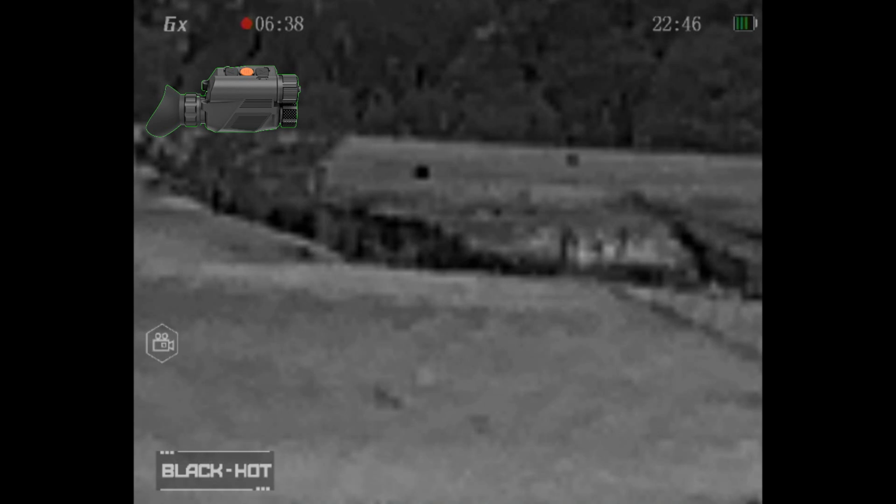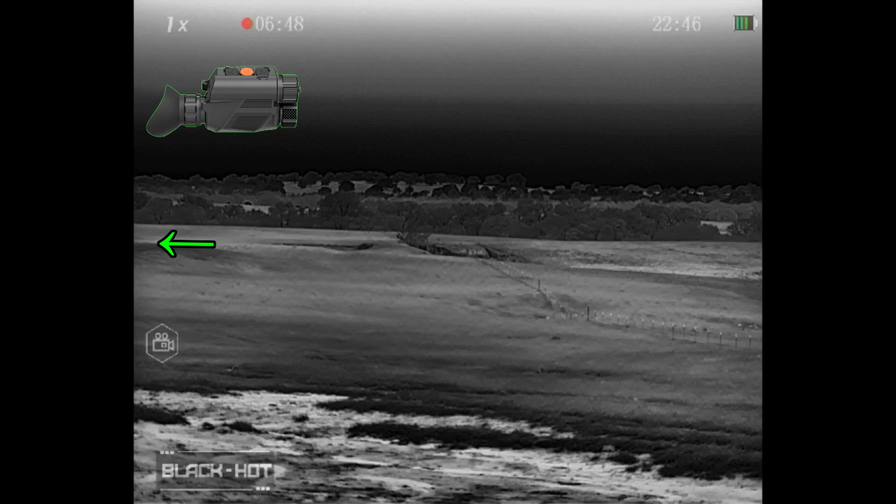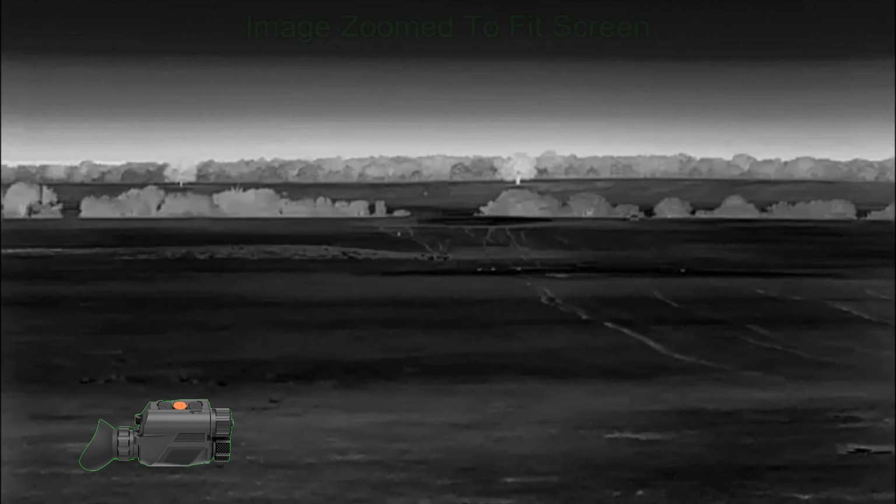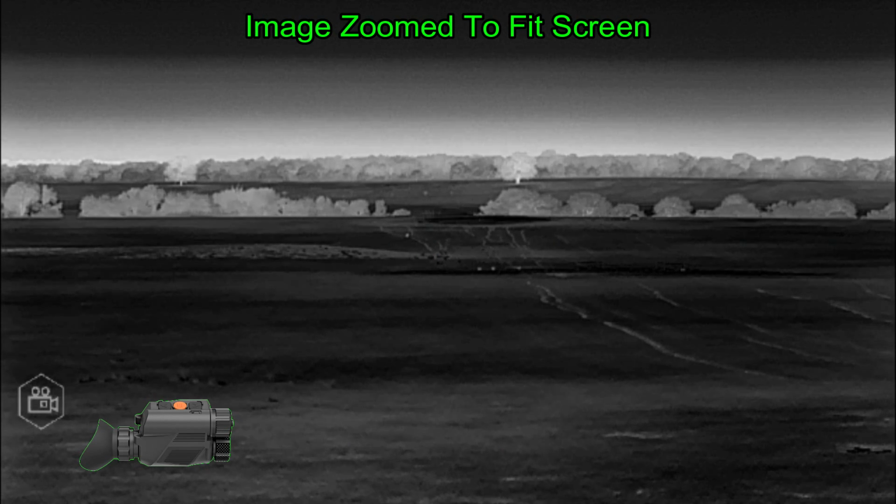At this point, I'm thinking about stalking after the coyote, but in the past, stalks have not gone well for me in going after coyotes, simply because the coyotes typically just trot away long before I ever get a chance to get a shot. Now this coyote's going to continue to the field to the left, and that's the view that you see from here, and there's the coyote in the distance at about 450 yards. Thermal conditions are still good at this point, and we are in a field where I have a slightly elevated position, maybe about 10 or 15 feet higher up than what the coyote is in the distance. This is a well-grazed pasture, so we have full view of the coyote. He's not being hidden by a lot of foliage at this point.